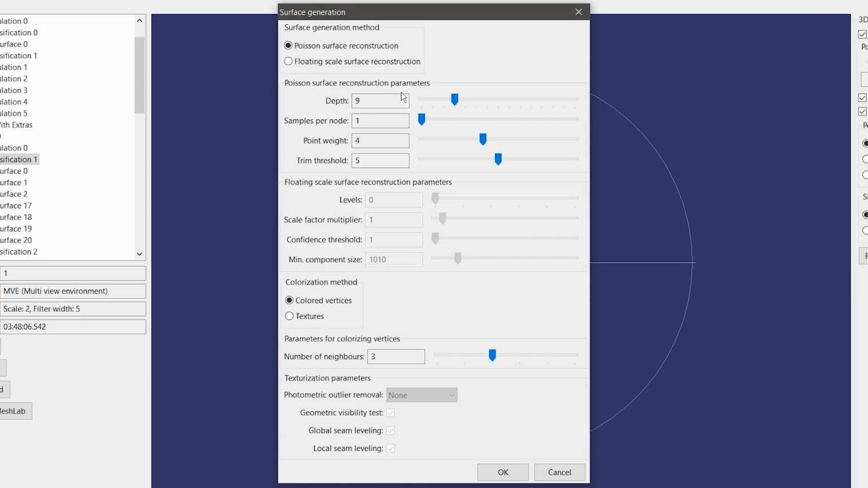So for Poisson, the depth is kind of like the resolution. The only thing is if you go too high, you'll get a lot of detail, but you'll also get more artifacts. So 8 or 9 works pretty well. And then samples per node. If you have a really noisy sample, you'll want to turn this up a bit, but the default values usually work good. Same thing for point weight and trim threshold. The default values work great.